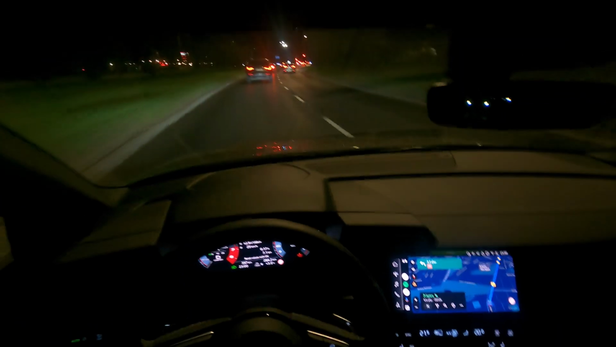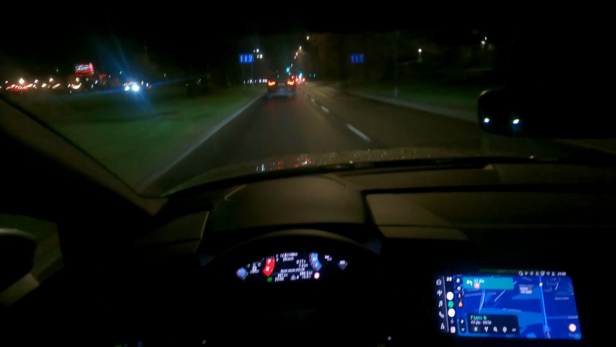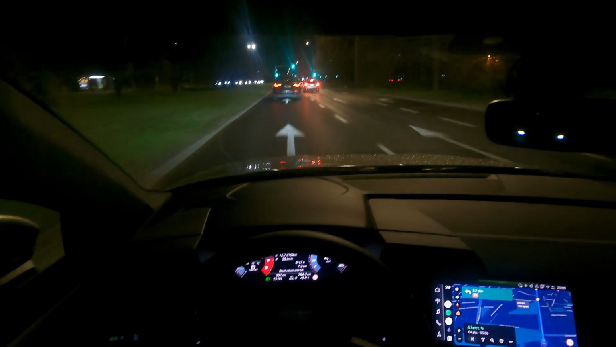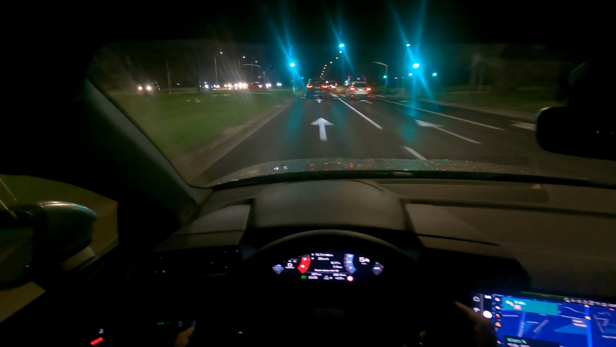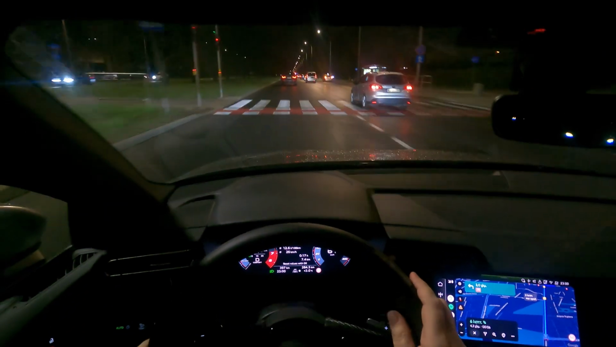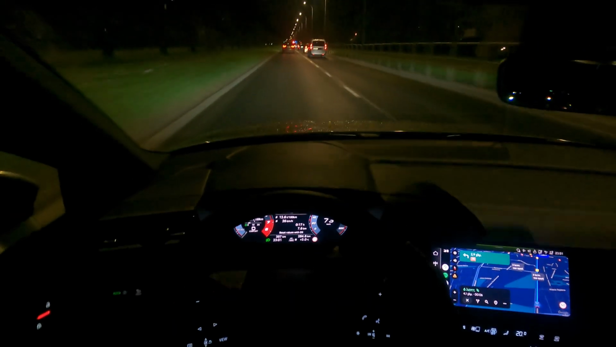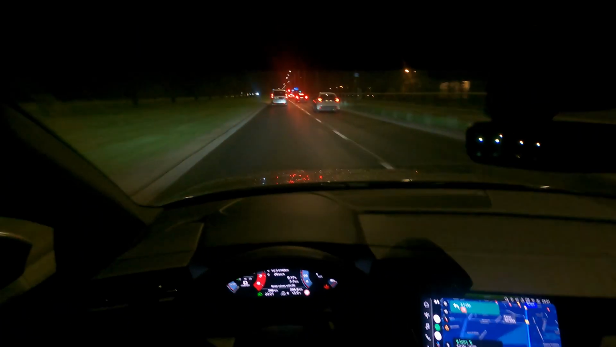One other bad thing, I'm always saying bad things, is that every time you have to go in the car, you need to disengage some safety features like speed warning or lane assist. Otherwise there's constant beeps going on. For instance, now we're in a 50 going on a 70 kilometers. We would have constant warnings, but you have to disengage with this button down here and go to the menu.